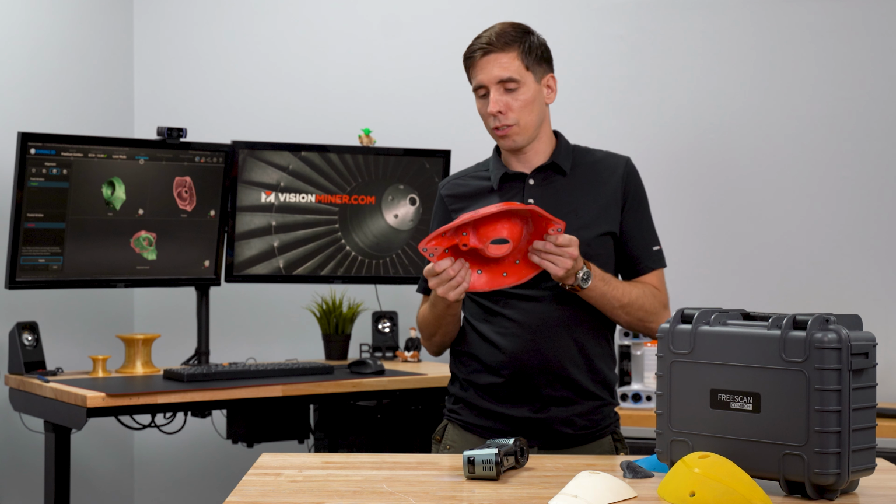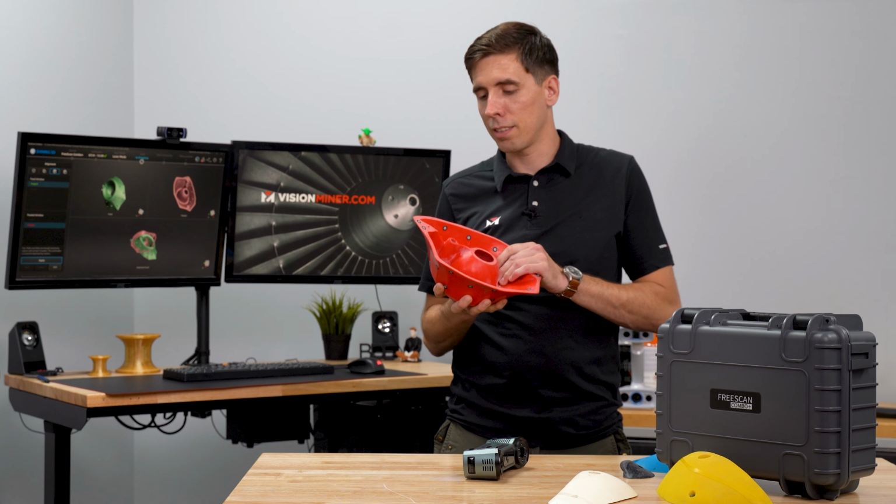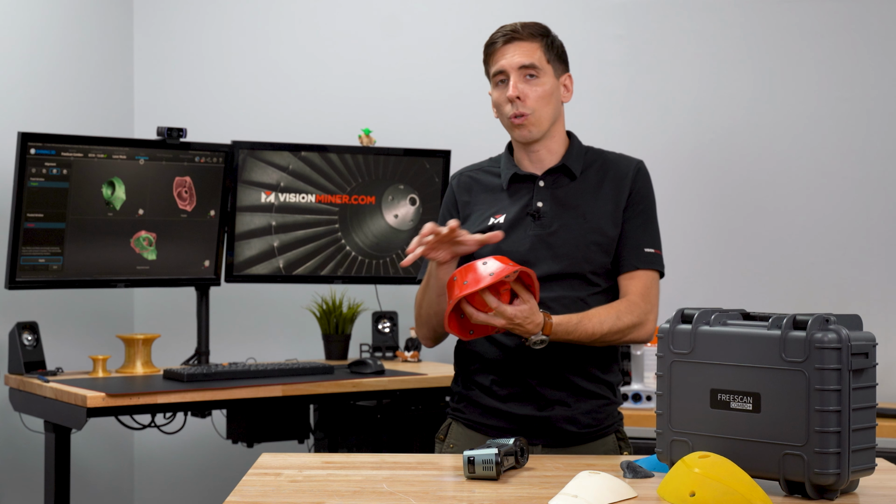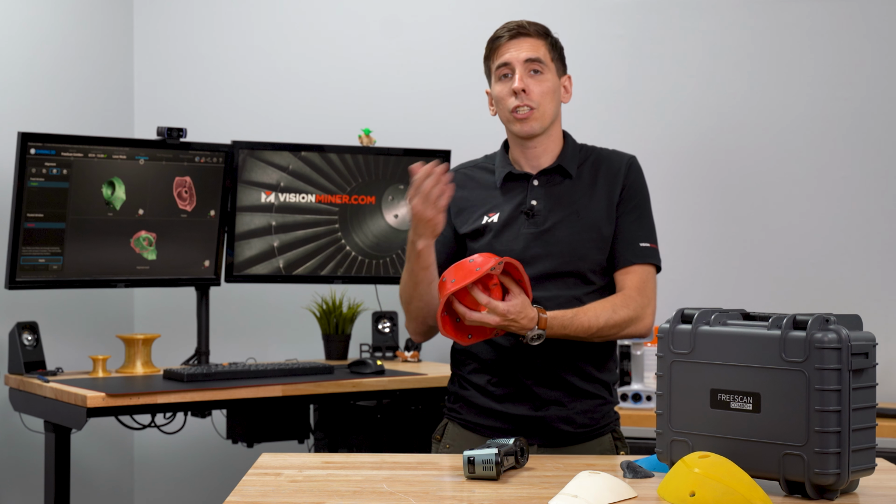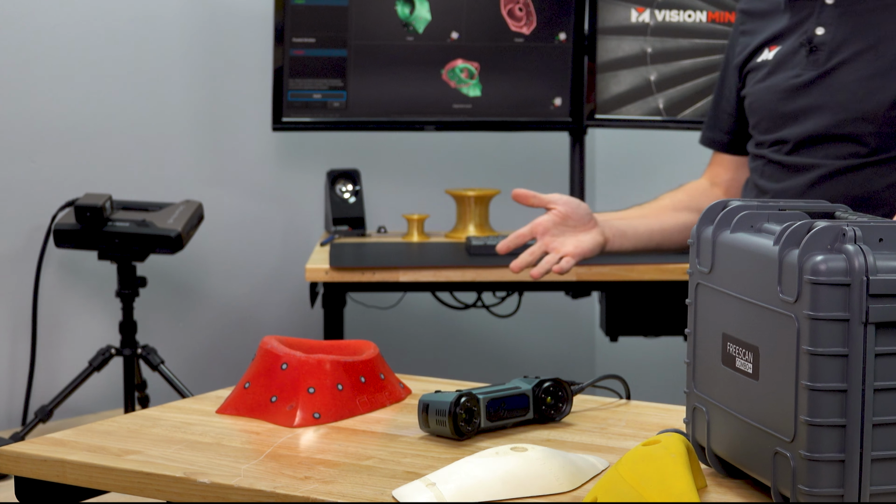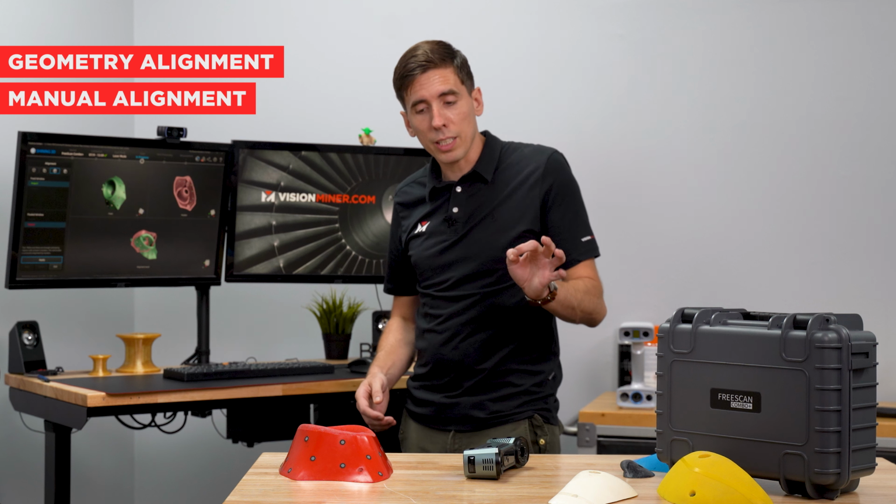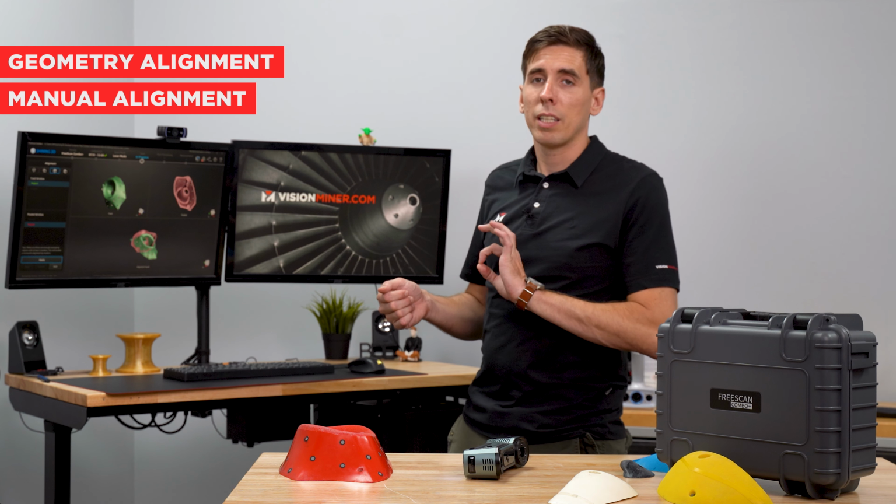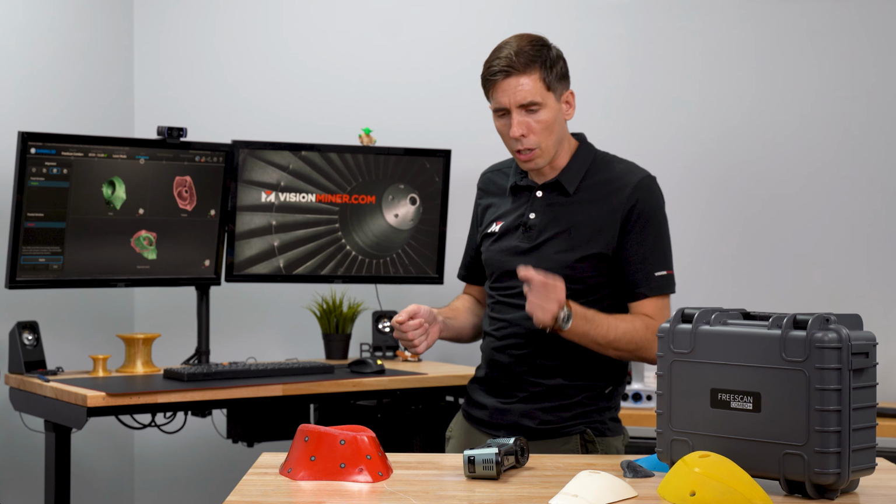Normally, if you have markers on a part, you could align the 2 halves of that part with the markers. The problem here is that there's no 2 markers on the same scan. All these markers are only on the inside and all these markers are only on the outside, and we didn't cross over. So I am gonna have to use geometry alignment or manual alignment for this one. But that's one thing to consider. If you've got markers on a part and you scan it, a lot of times accuracy and alignment is perfect.